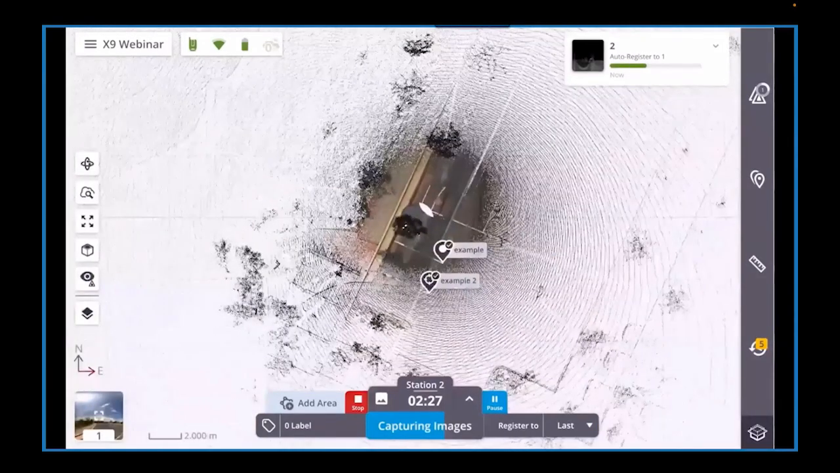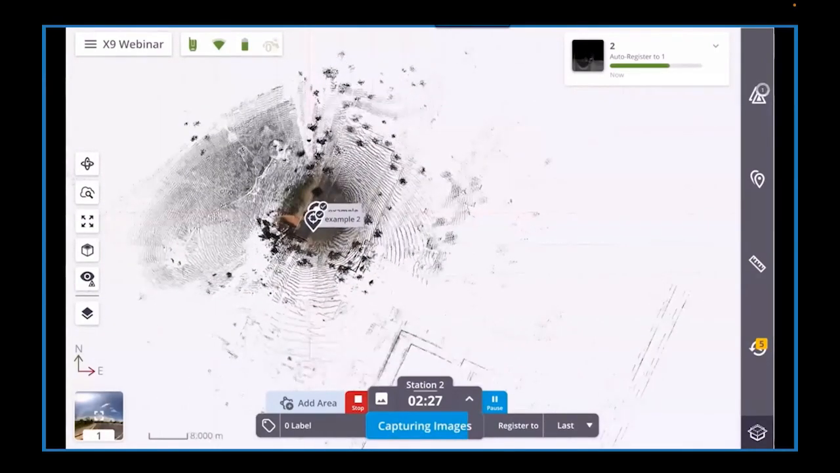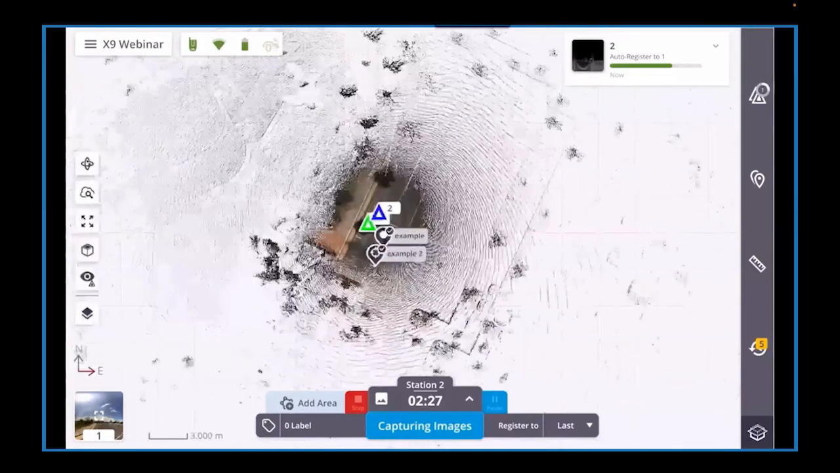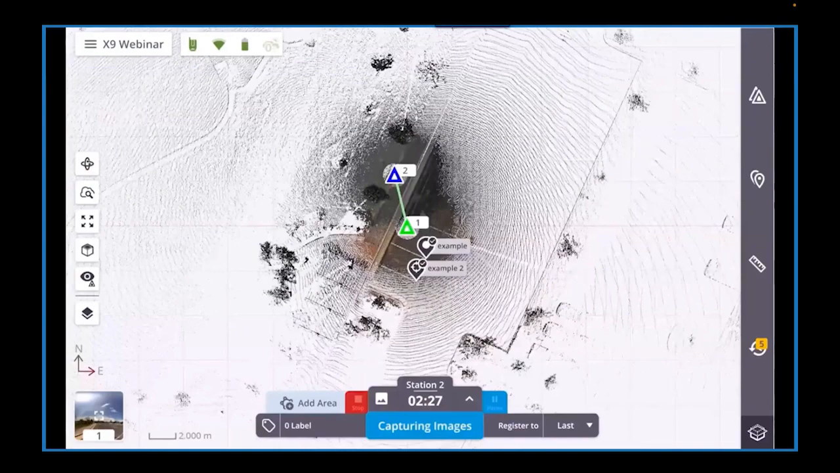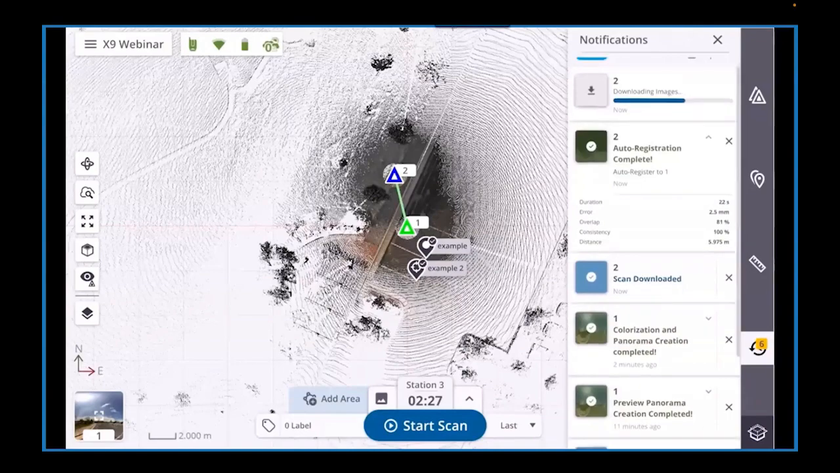Now that scan 2 is completed, it is automatically registered to the previous station in our project. If we had more stations, we would be able to select any number from our previous stations. Once completed, a small registration report is generated to show the quality of the alignment. And this report will remain in the notification list for additional viewing.